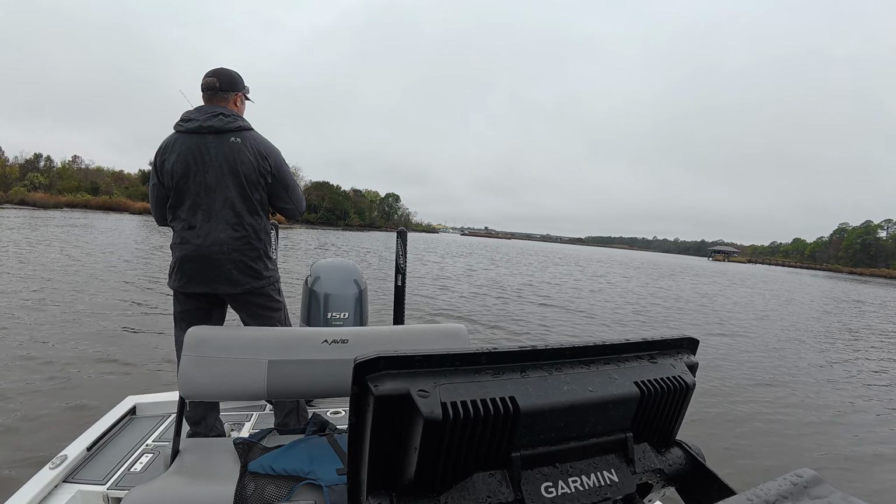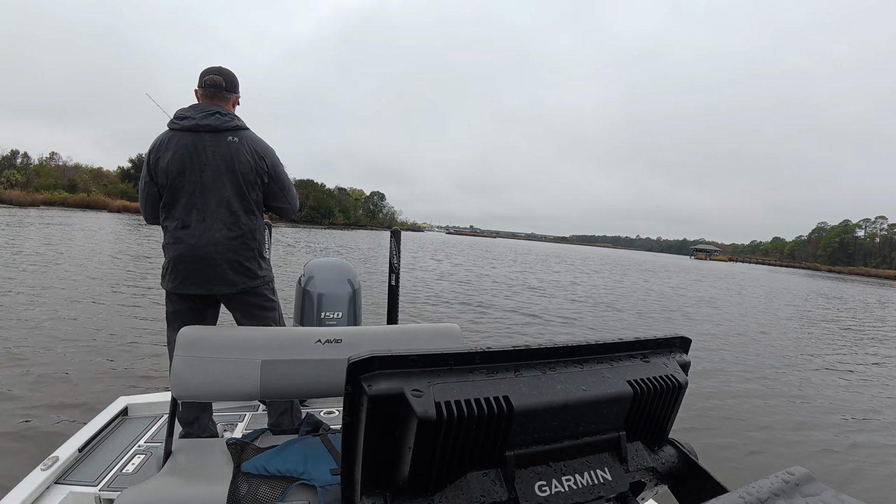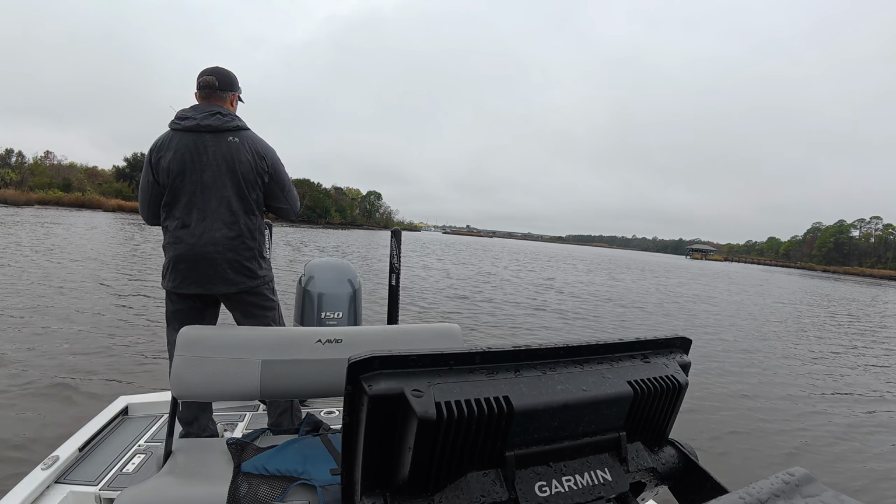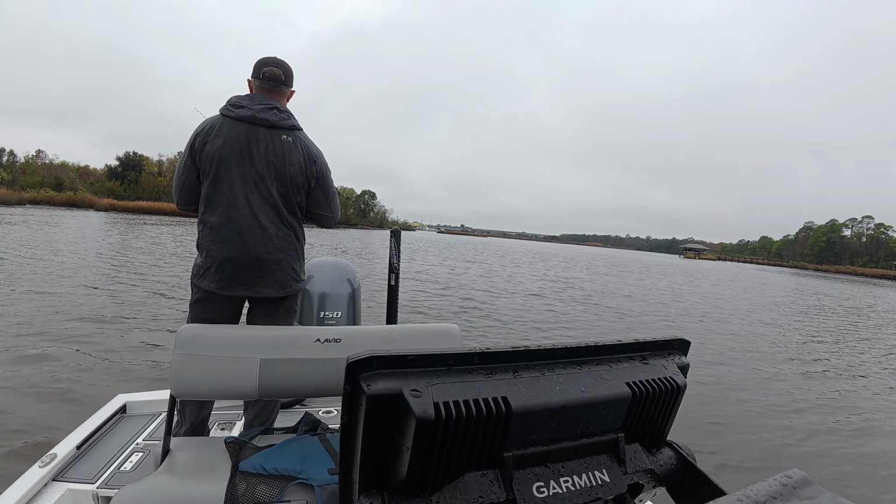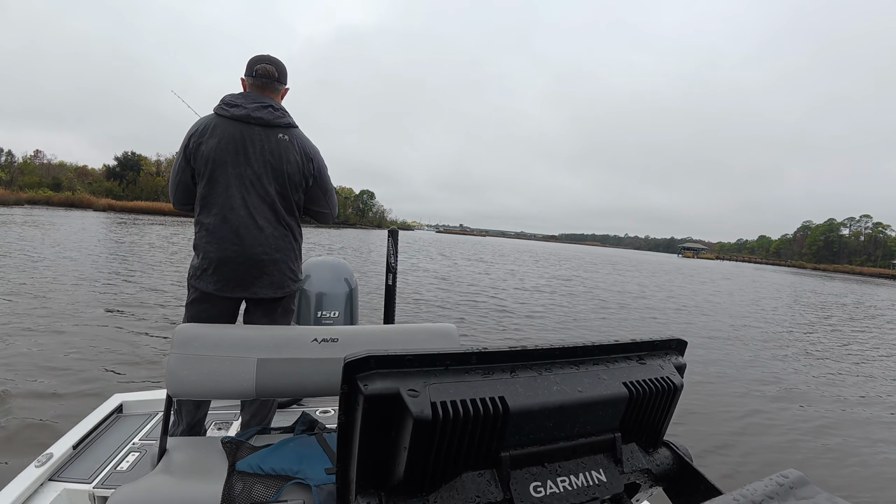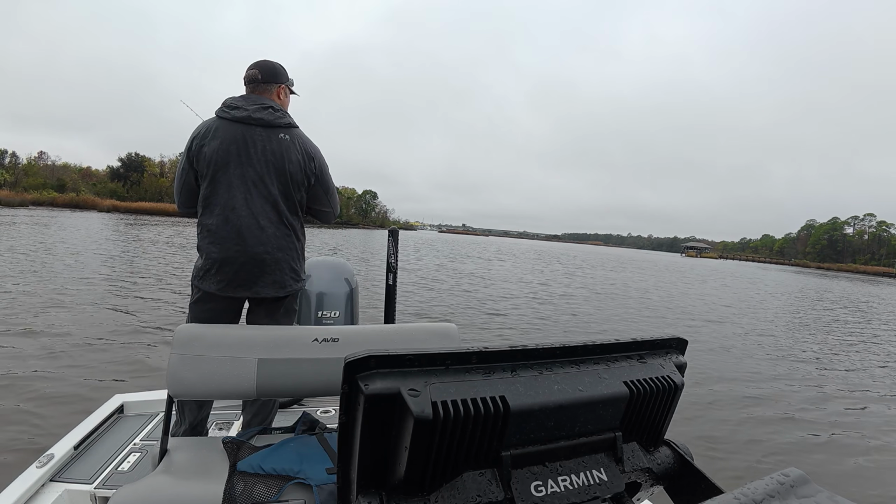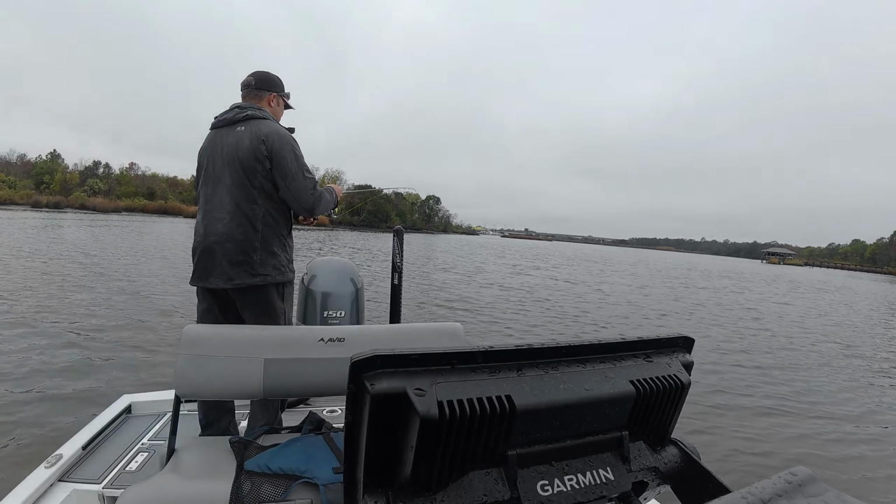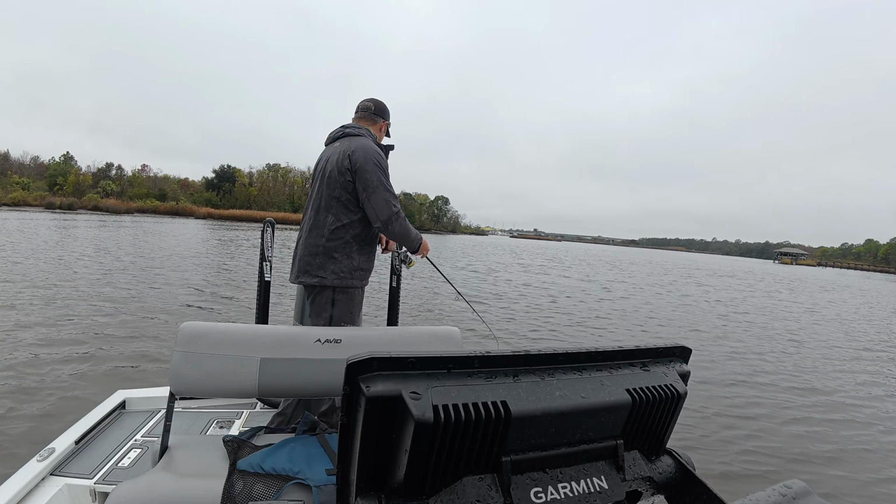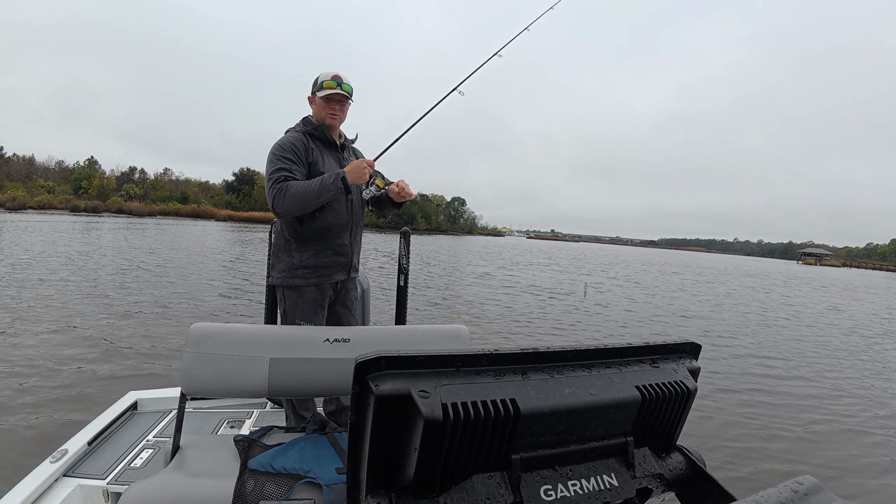This is why I like to apply bass fishing techniques and lures to inshore trout fishing and reds and all that stuff, because a lot of different lures do different things. And as you work through them, more often than not, I end up figuring it out. So I feel pretty confident I'm bouncing this drop shot right through fish and I'm not getting bit. So I'm not gonna mess around with it too much.